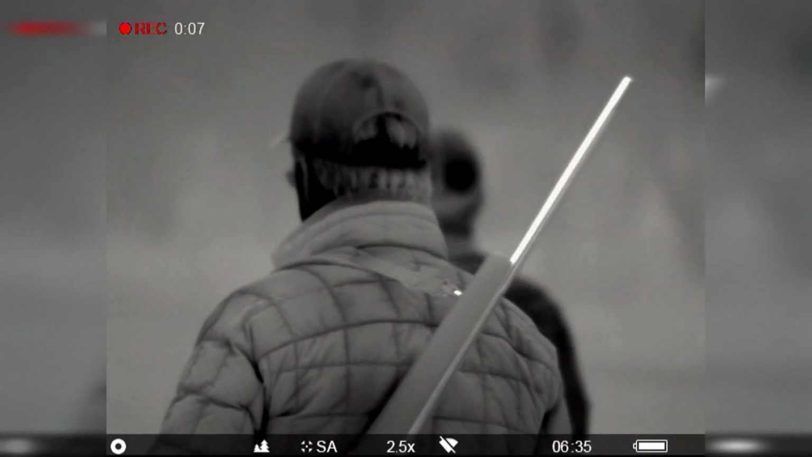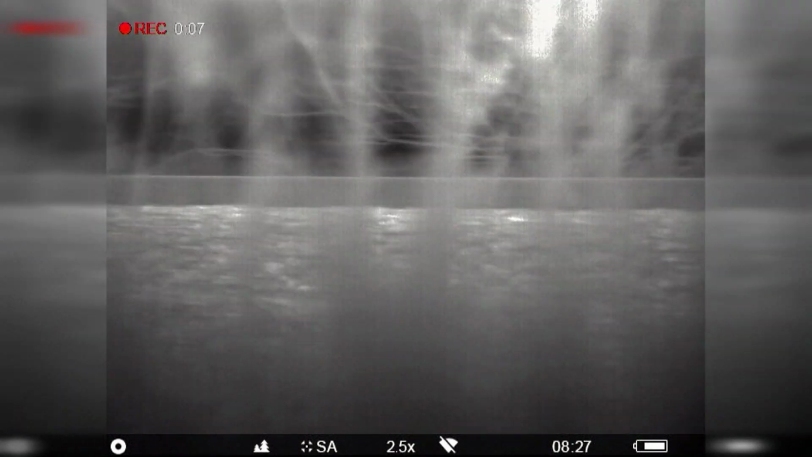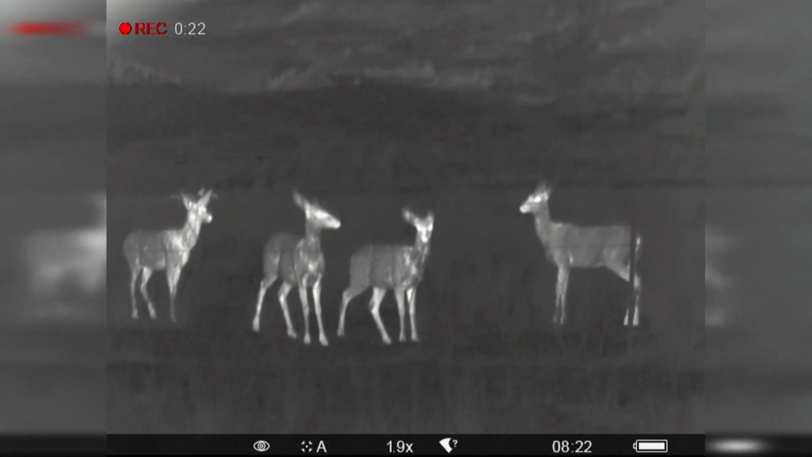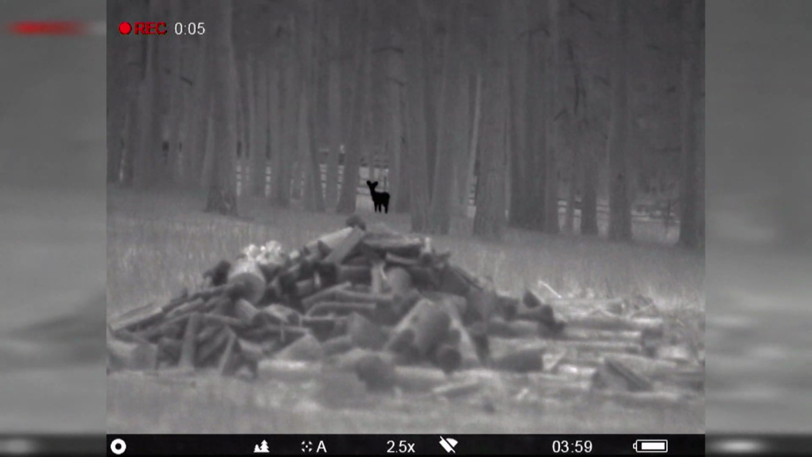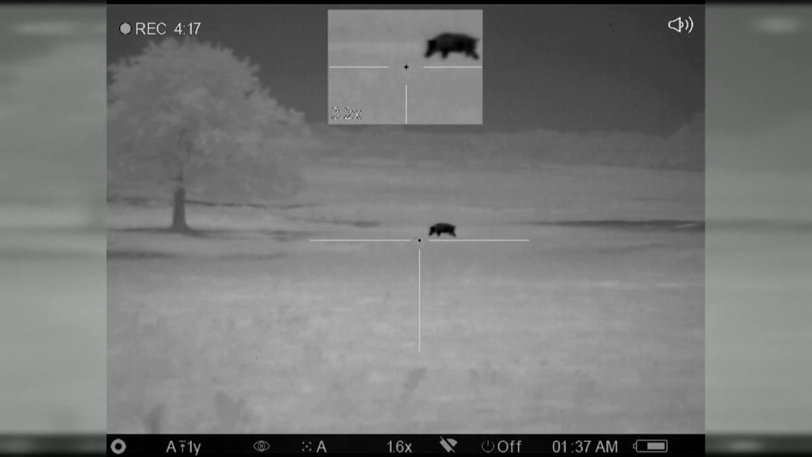At about a 300-400 yard walk we got down here. Of course, the pigs kept moving. Think about pigs, they're always on the move. That's one of the ways you can tell the difference between pigs and other critters using the thermal. Most critters are real slow in their movements. They're not moving much at all. Pigs are just kind of always on the move at night because they're feeding. This is their active period.